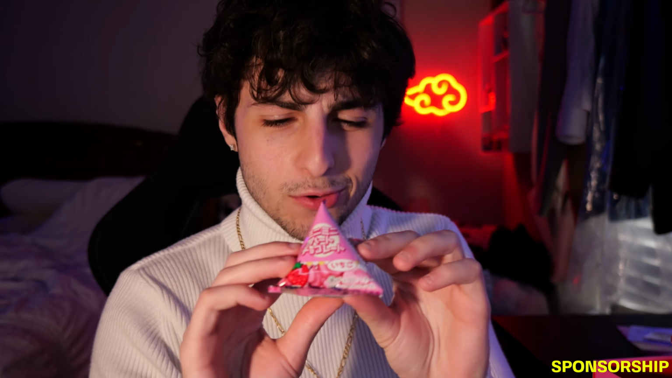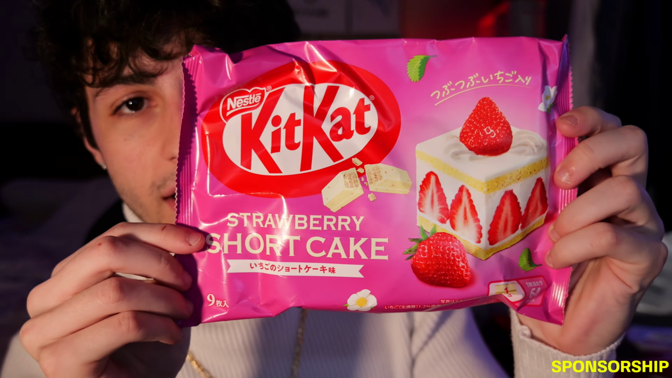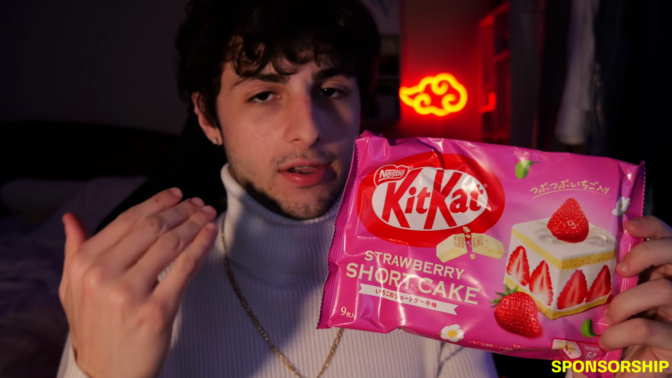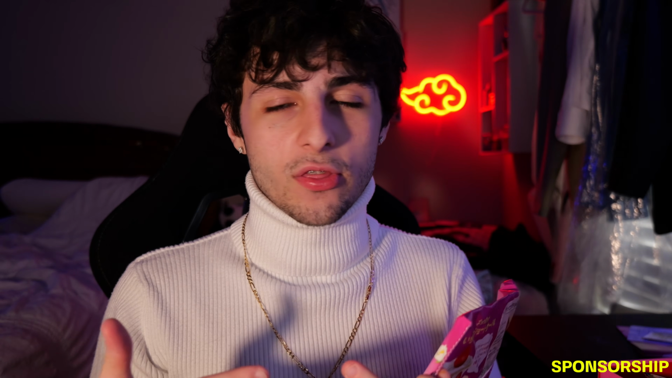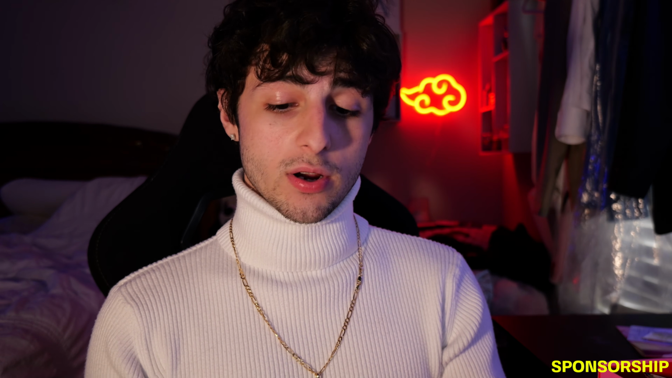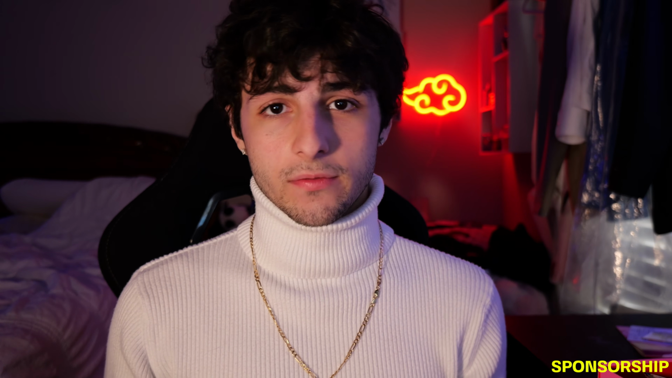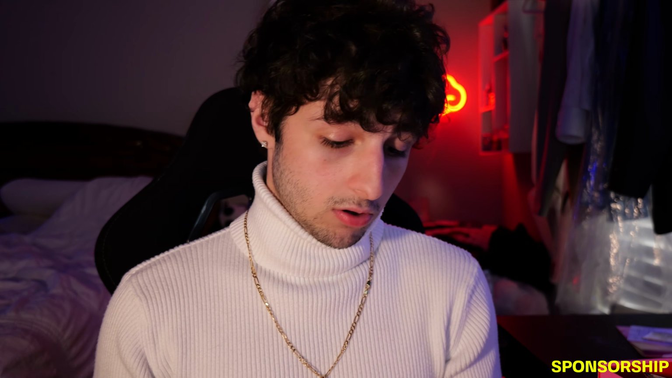Okay, this is actually really cool. So this is like a pyramid, but like a packaging. This is really cool. I've never seen this before. But of course, you know what I was looking for. The Kit Kats. So these are the strawberry shortcake Kit Kats. What Tokyo Treat is known for is their Kit Kats. I mean, they do it every month. It's a different type of Kit Kat, different theme. It's awesome. This theme is the strawberry shortcake. So I'm actually not a huge knowledgeable person on strawberry shortcake. I've never had it before. It looks really good. So let's give it a go.